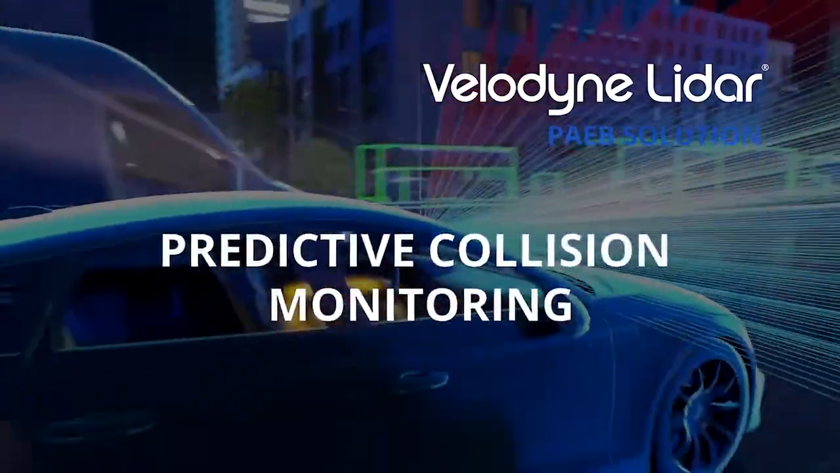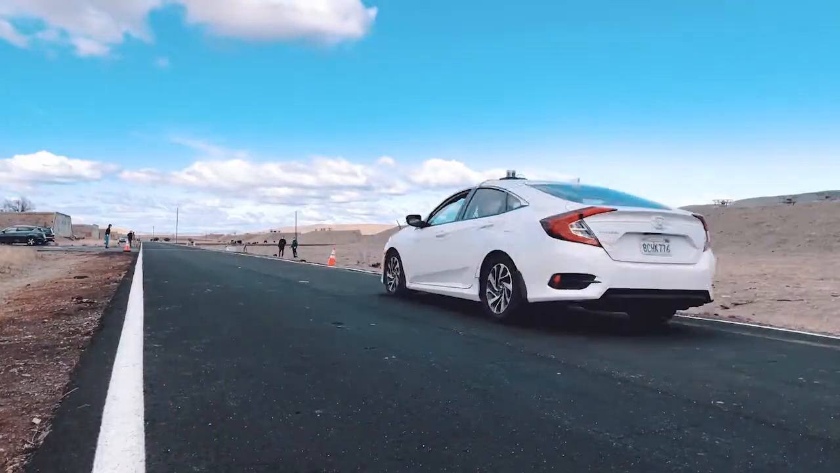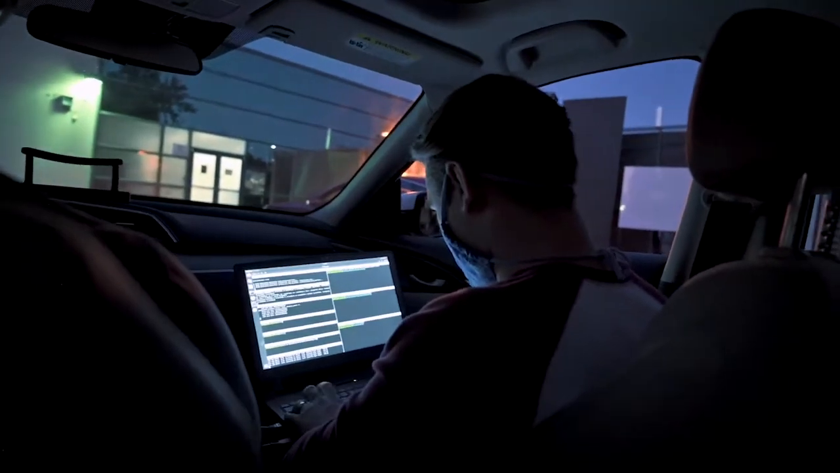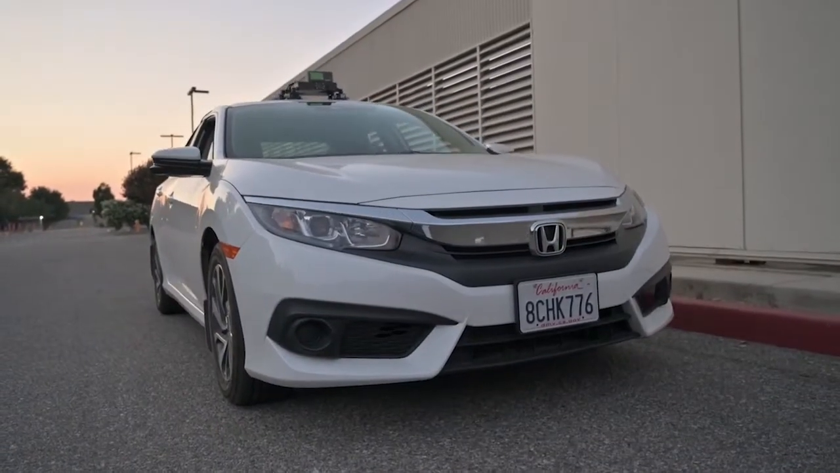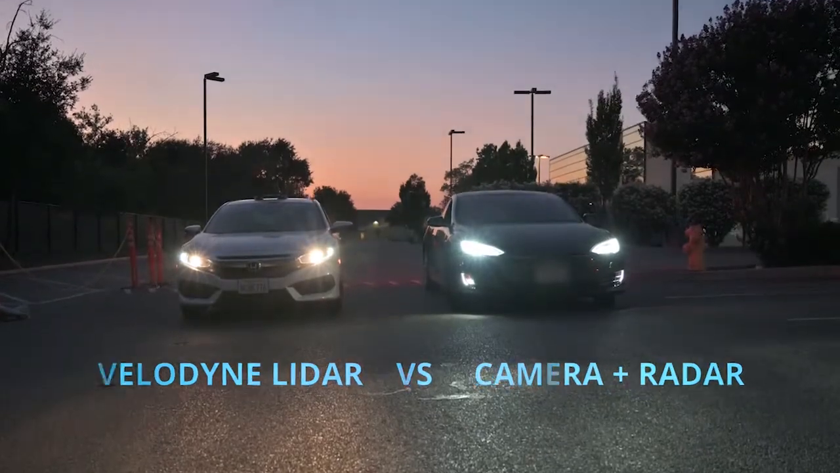Through predictive collision monitoring, Vela compares a vehicle's trajectory with that of other road users and objects in order to identify and avoid imminent crash scenarios. To demonstrate that improved nighttime PAEB performance can be achieved by implementing readily available LiDAR technologies, Velodyne's LiDAR-based PAEB system was tested against a highly rated PAEB system built around camera and radar.